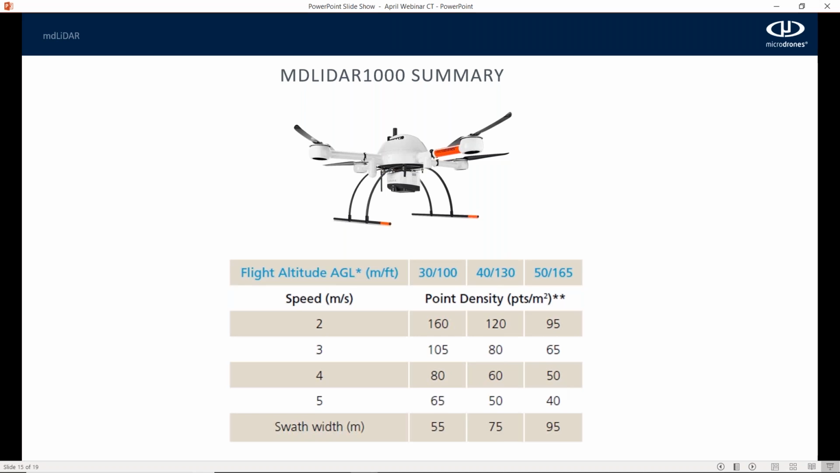If you do need a denser point cloud or the vegetation is denser, you can slow it down to get a higher density. So it's very user friendly in the app, and this table is built into the app. So if you are trying to build a new mission in the field, you can see what your expected point density is based on the height and speed that you are building your mission at.